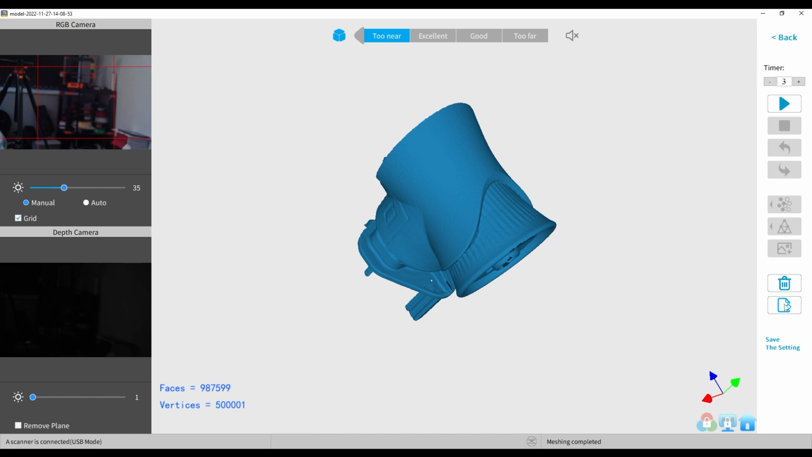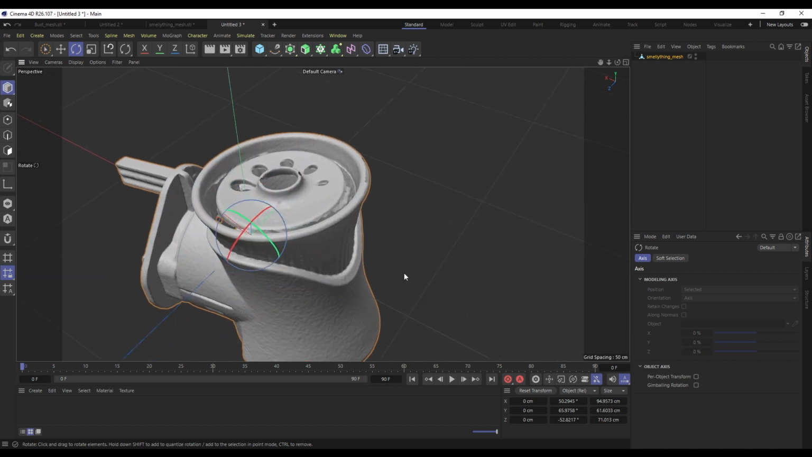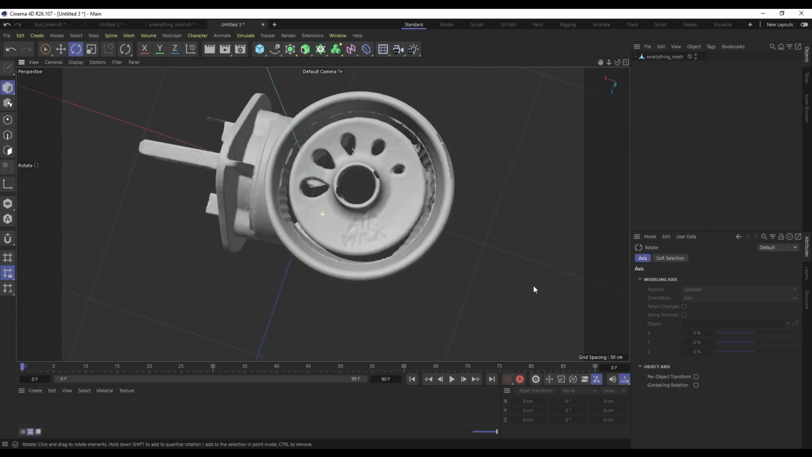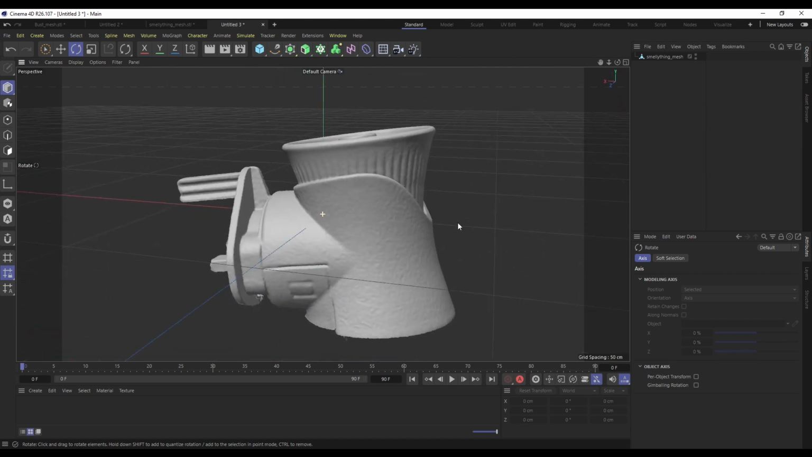Let's go ahead and export it, and I'm going to open that up in Cinema and do the same as I did before. Right, okay. Well, I mean, to be fair, if we go in and look, it's pretty good. It's a bit lumpy and bumpy, but it's pretty good. It gives you all the shapes and the contours and so on. There's even a bit of detail there in the branding, so that's pretty good.